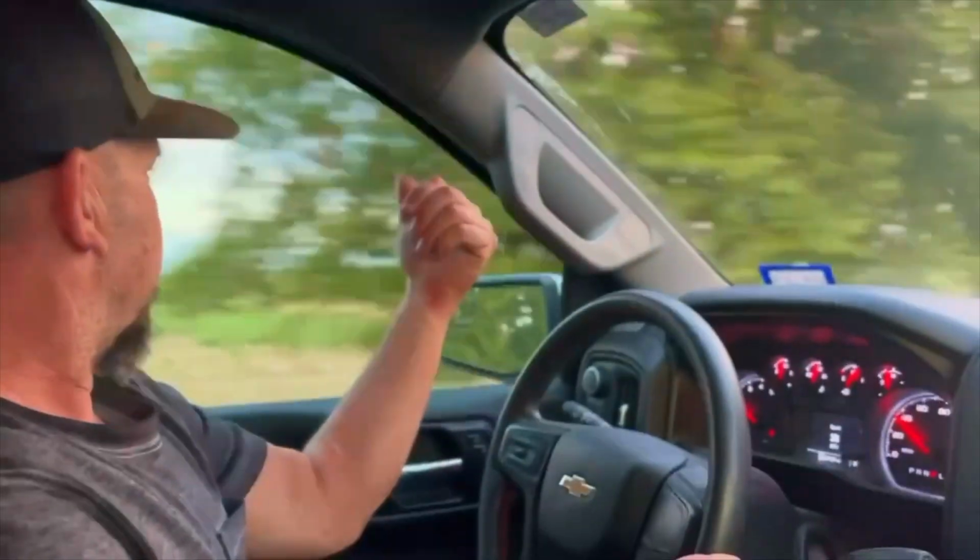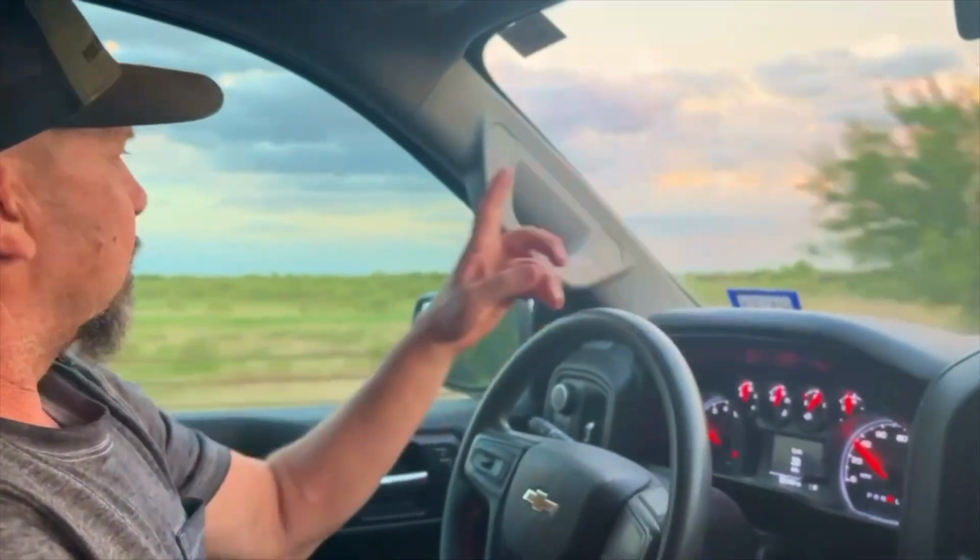It's a pretty big chunk of property right here. And then we've got an ag field up around the corner.